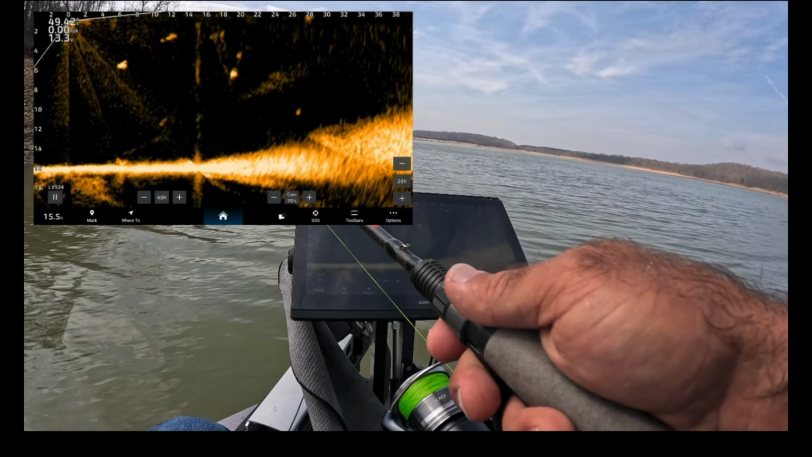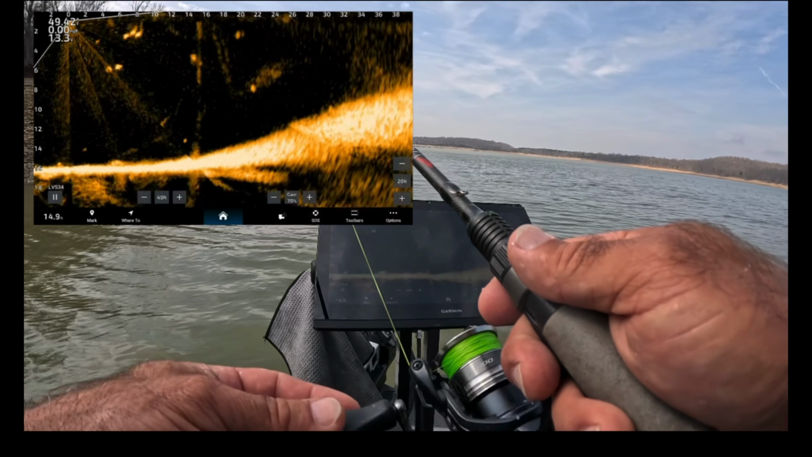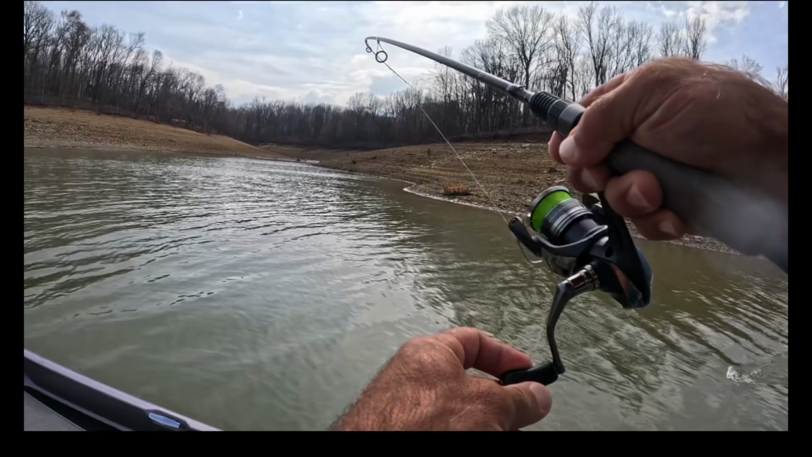Now it's coming towards the boat. Let's head it off here. I believe he sees it. There it is. Another good fish.